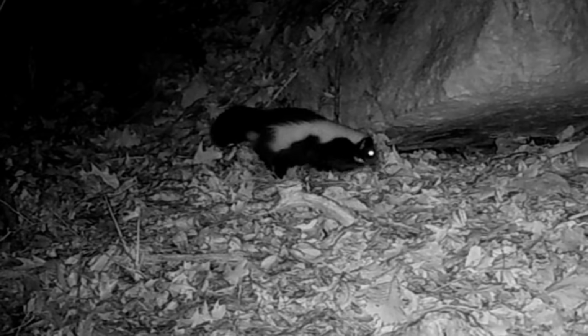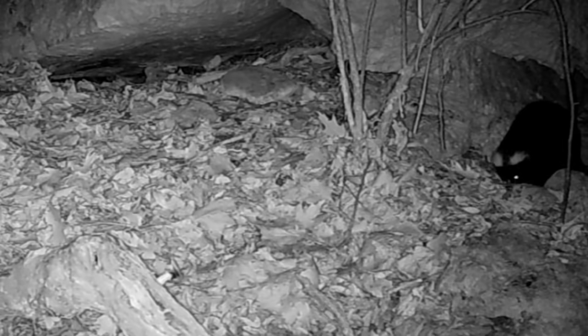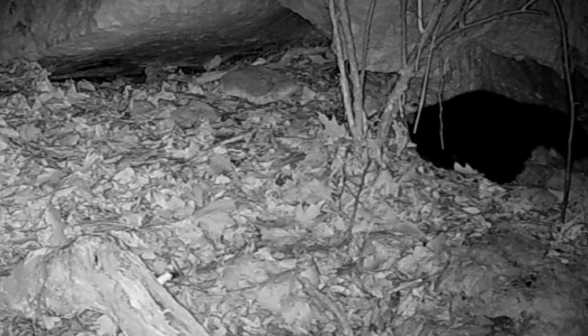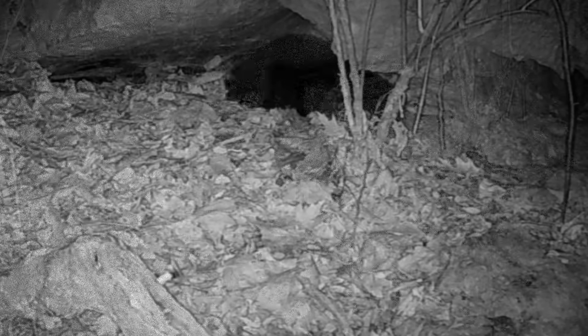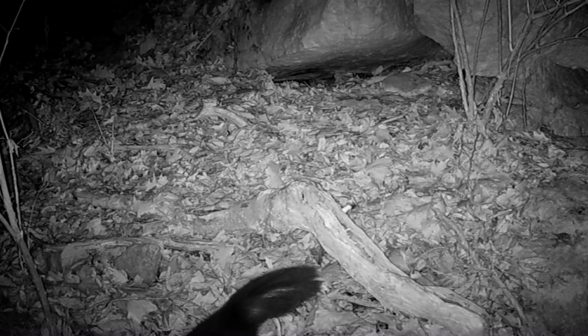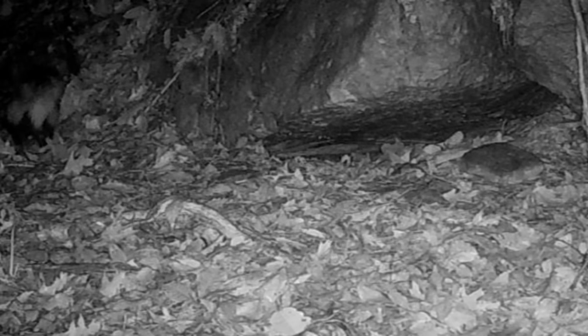I hadn't even named this skunk yet. There's so many different ones moved in here. It's a new pair. And I know who that is. That's old Flat Top. Looks like Karl Marx, don't he? Them big white streaks on the front. He's an old-timer here. But I'm glad to see him back. He's been gone for a while. And there's old Stripe bouncing through.